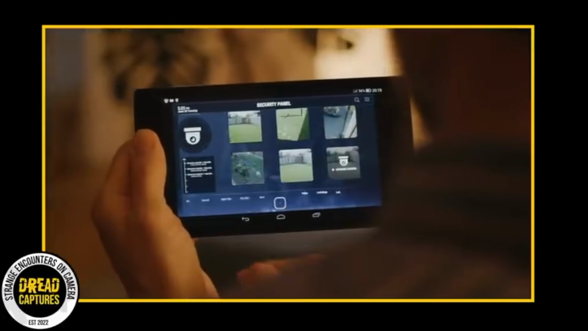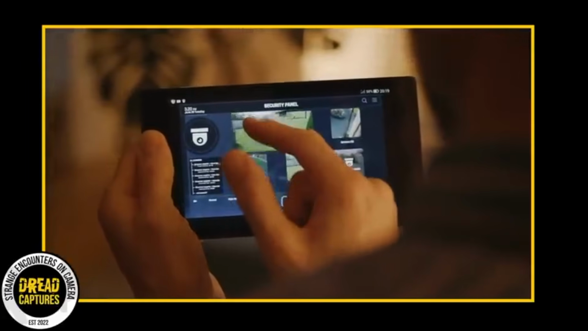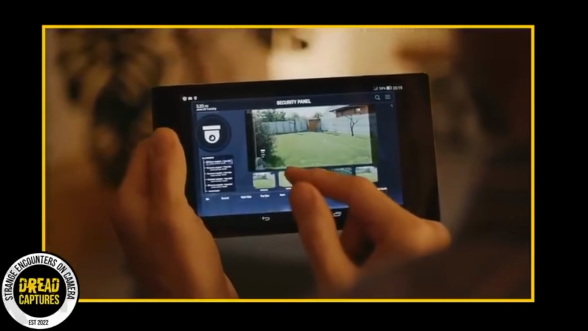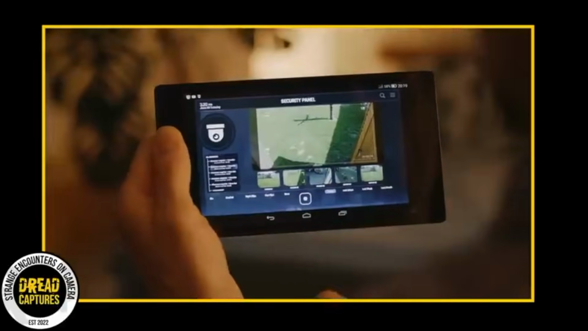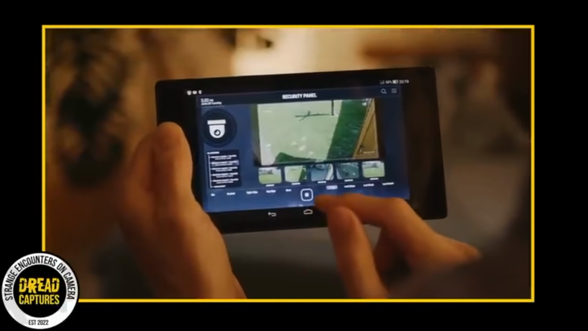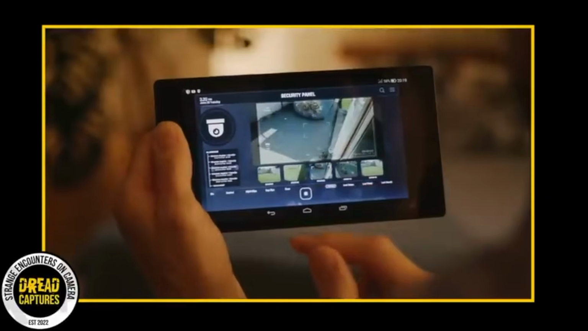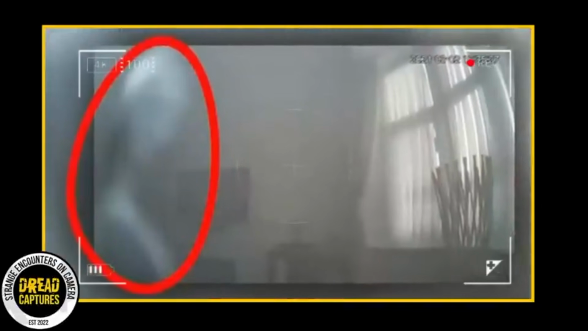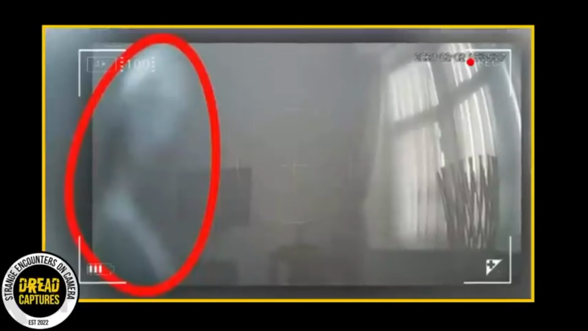This spooky photo that has been shared a million times has sparked a lot of conversations and has given many people the creeps. A homeowner sent in this eerie image, which was captured by their security camera that only takes pictures when it detects movement. In one of the shots, there's a blurry figure on the left side. To the homeowner and lots of others who've seen the photo, it looks a lot like a nun.